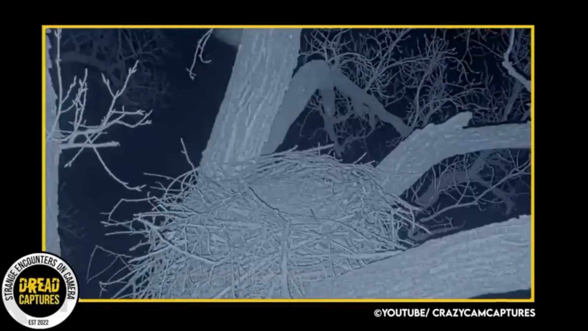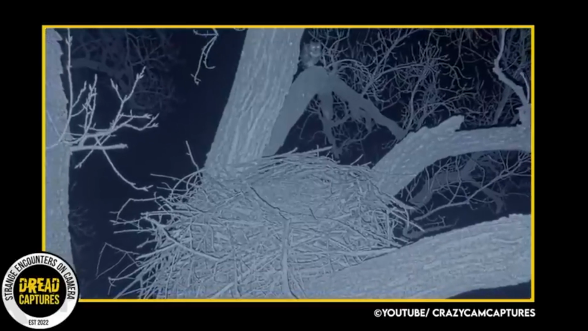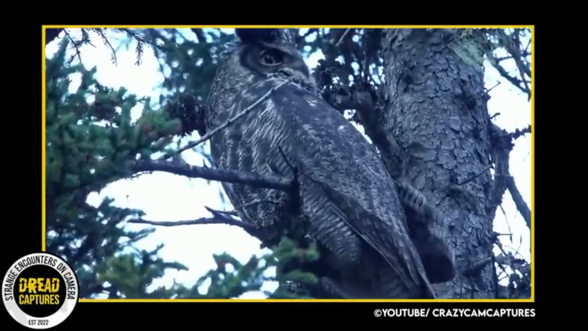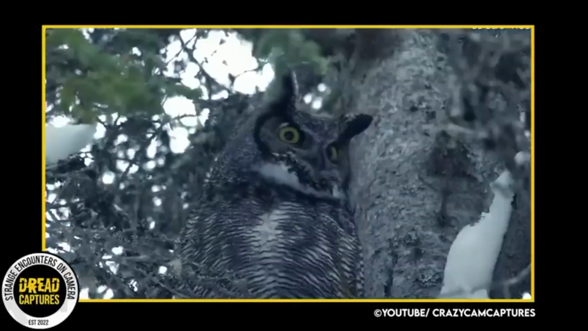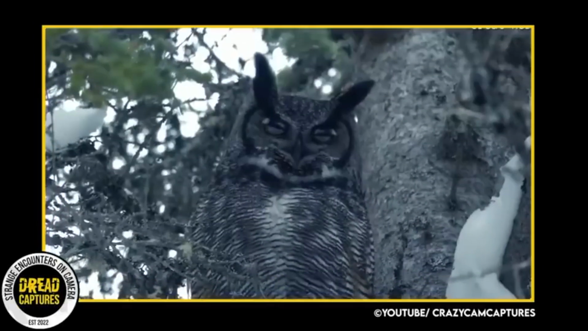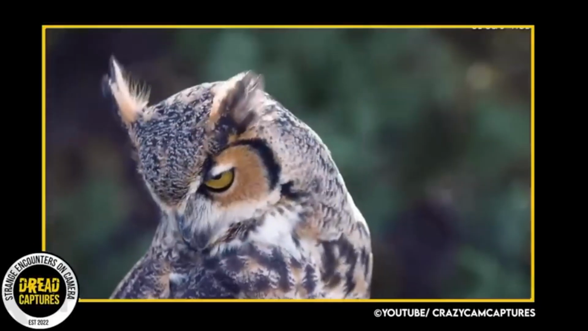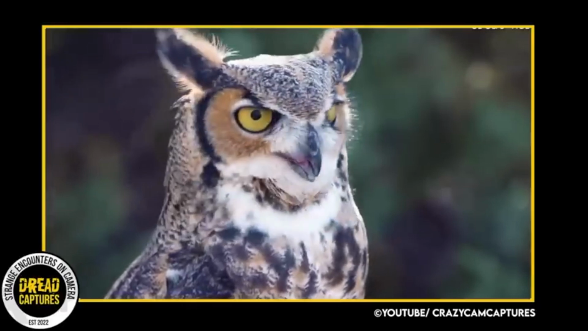The horned owl, also known as the great horned owl, is a stealthy hunter. They are known for their toughness and adaptability, and are one of the largest and most powerful owls in North America. They have a formidable set of talons and a sharp beak that they use to catch and kill their prey, and they are fully capable of taking down prey much larger than themselves.